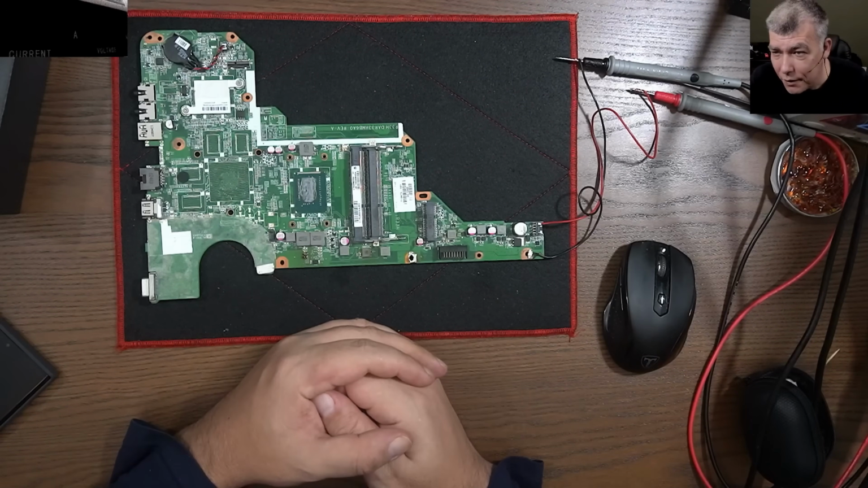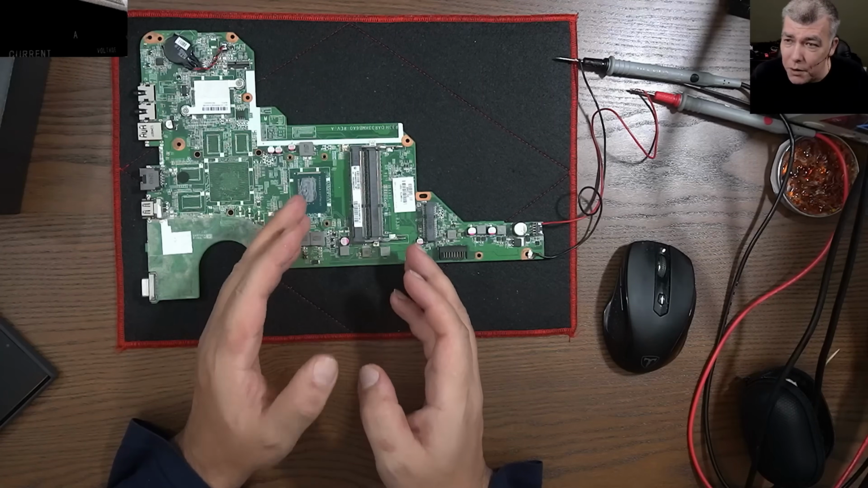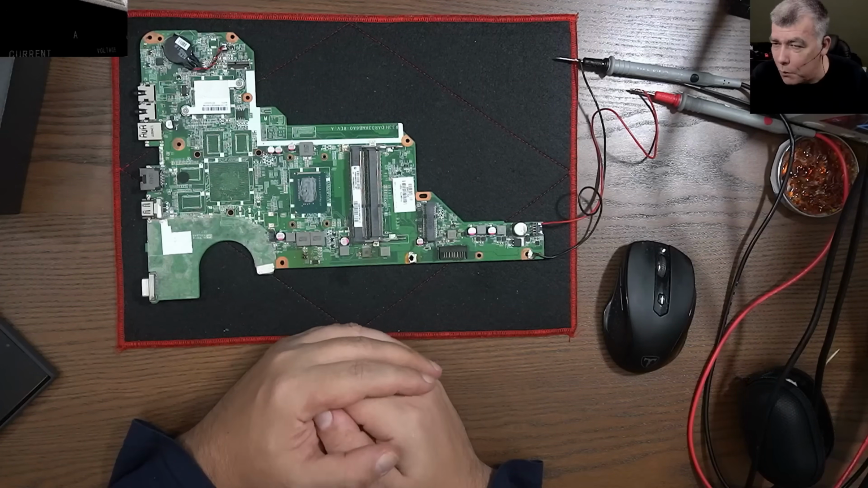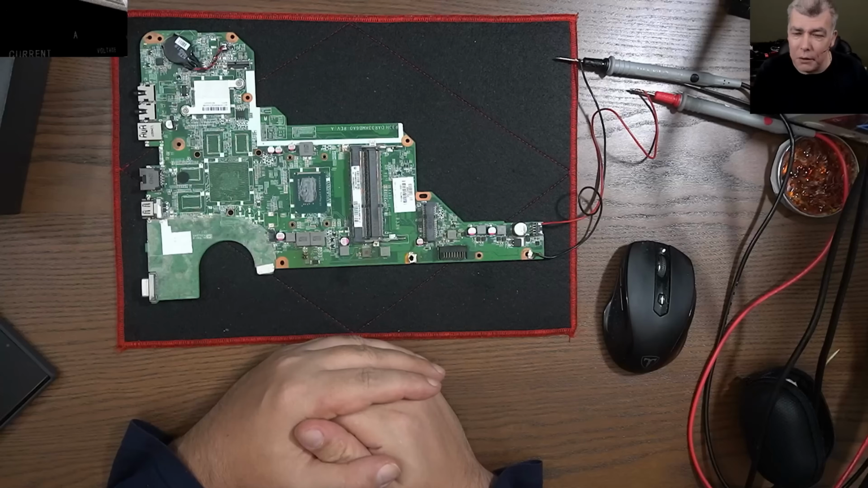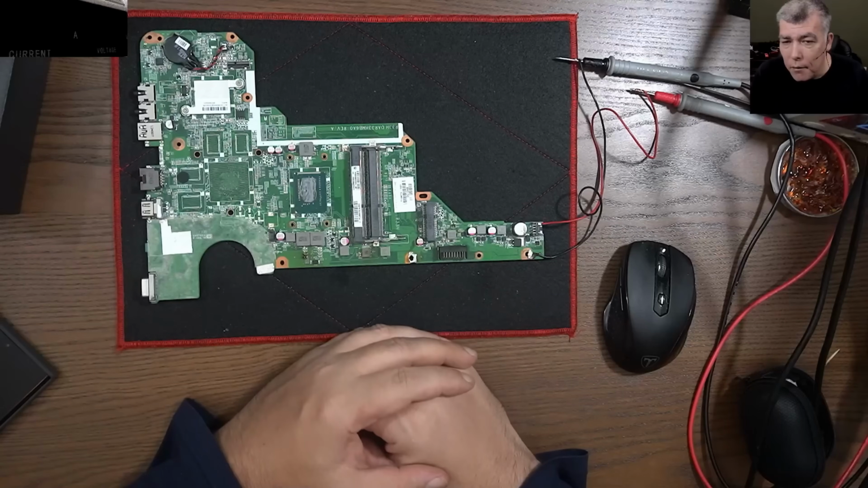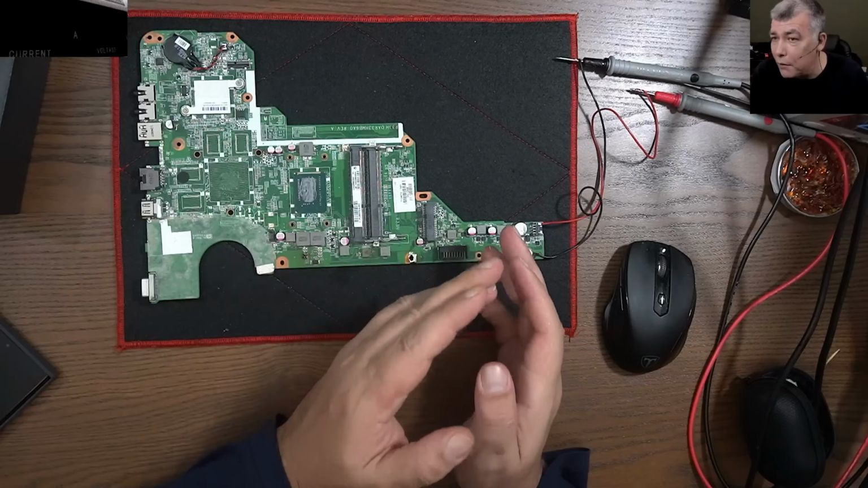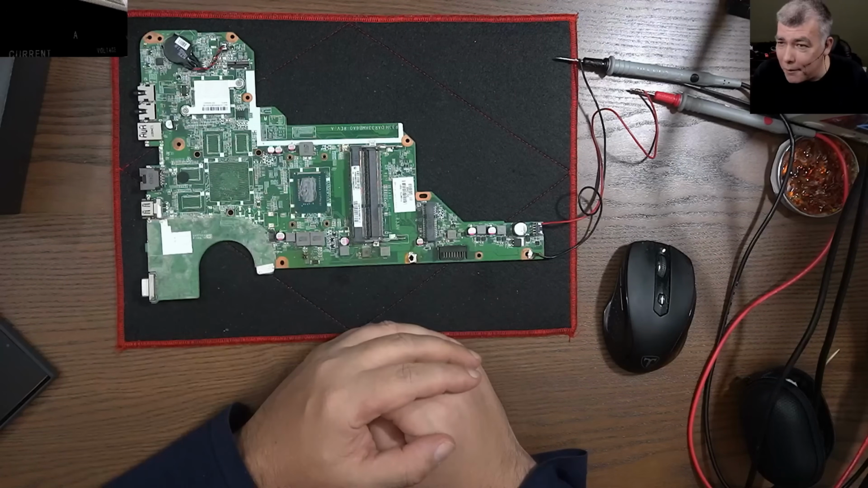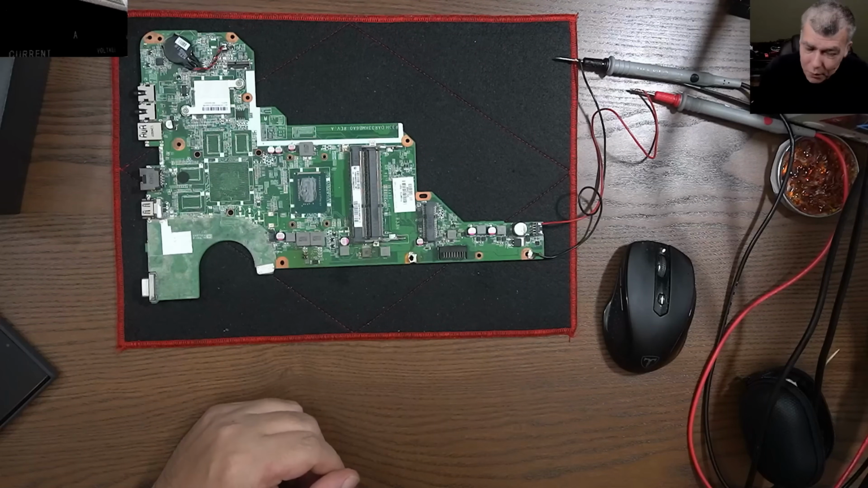We should test the camera. I simulated a fault on this board. Actually, I shorted a capacitor. I will not show you. Let's see if we can figure it out. This is a spare board. The CPU is shorted, but I simulated a fault. Let's see if we can find the fault using a thermal camera. Now the power supply is off.